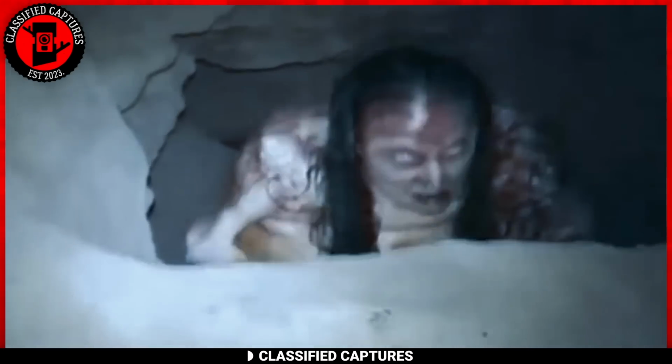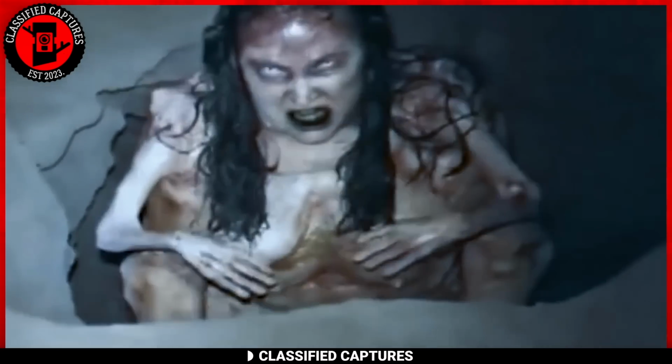While some speculate it might be a skinwalker, others argue it's nothing more than a CGI creation. What do you think sounds more probable?